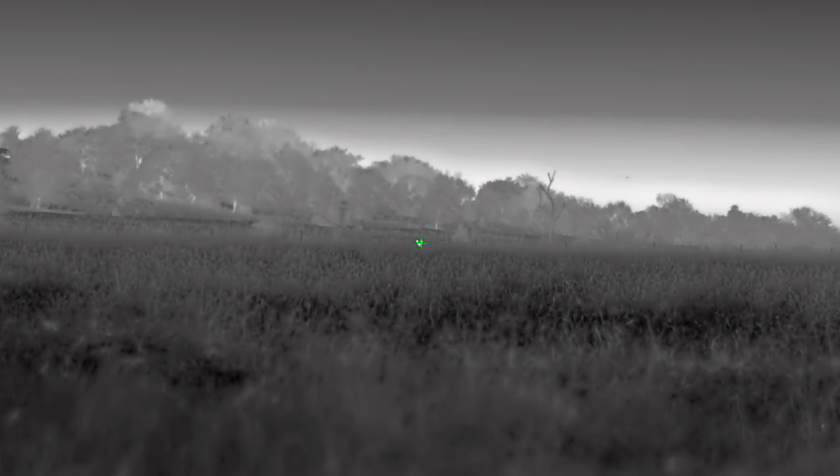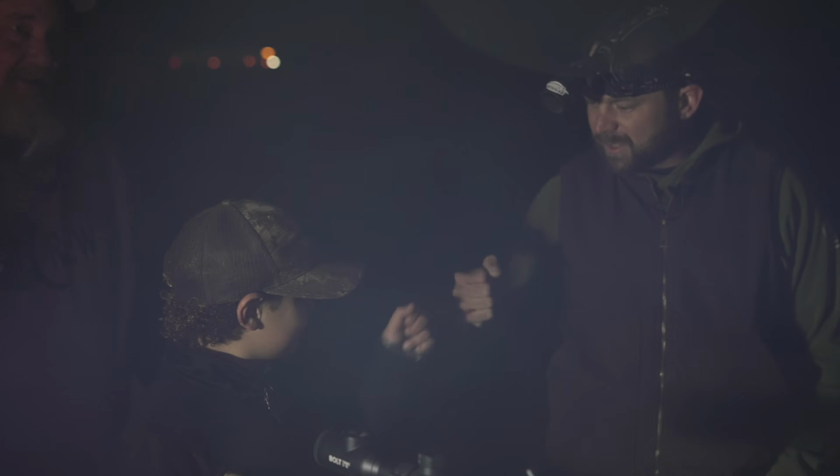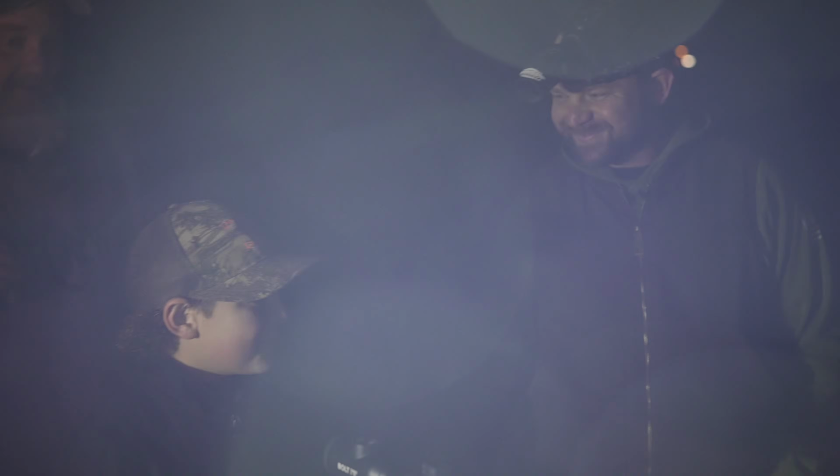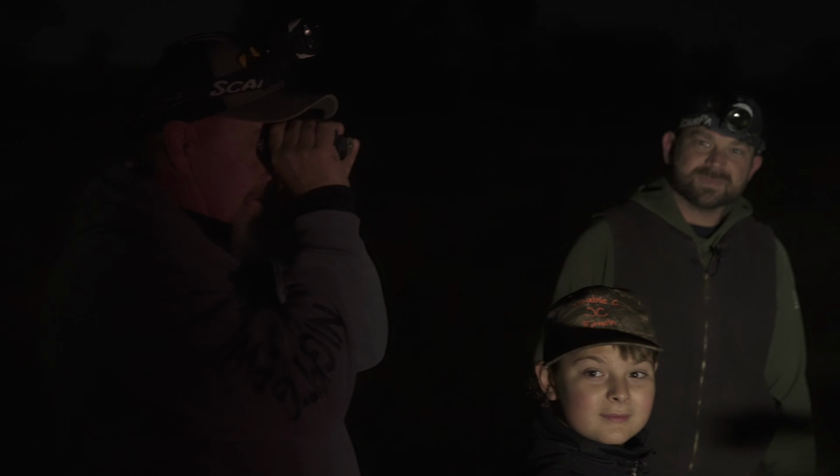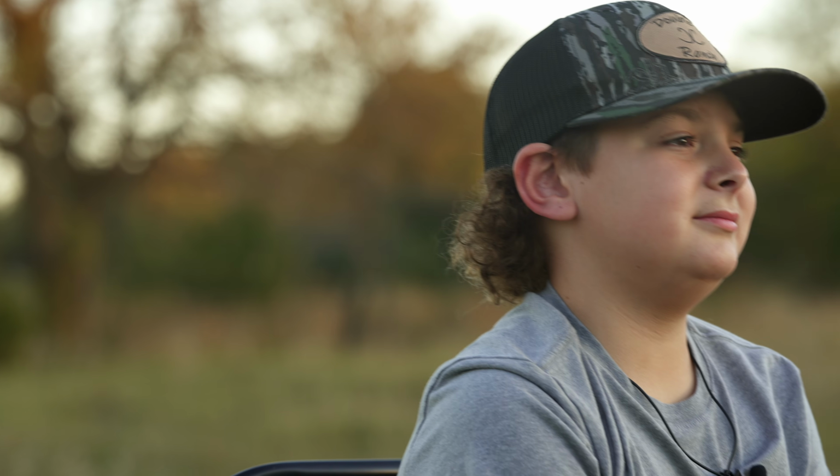Try him right there. Try him. Oh, you smoked him. That is some kind of shot right there. So we get one up there, I'm thinking, okay, cool, the kid hits one. It's like, okay, kid can shoot. Then you poke one at 300 yards. I've seen grown men that can't do that.